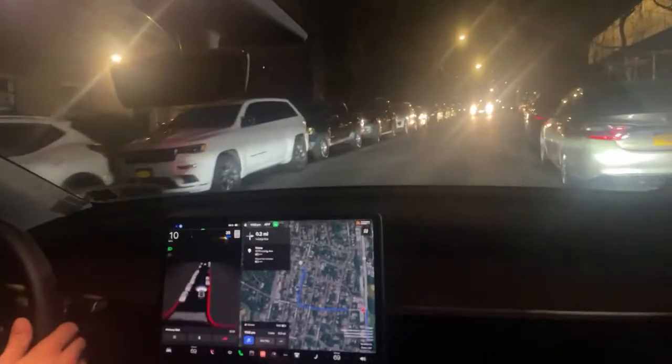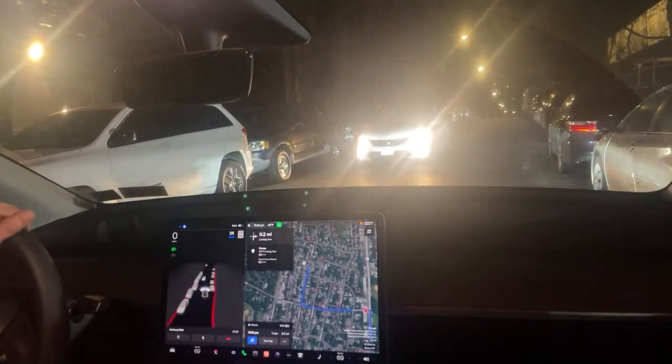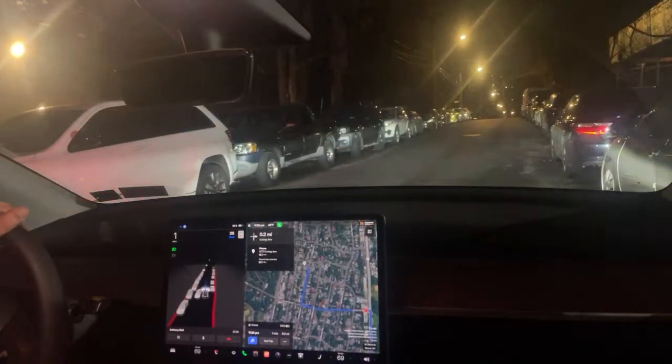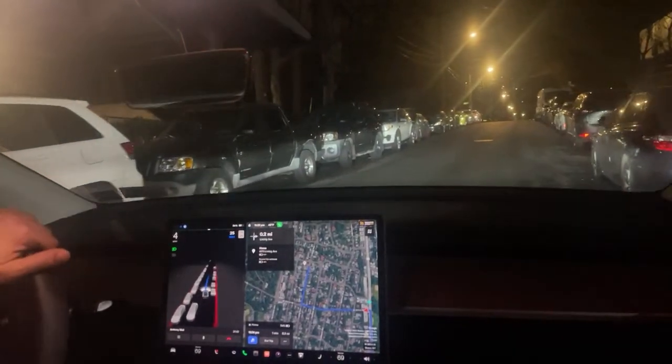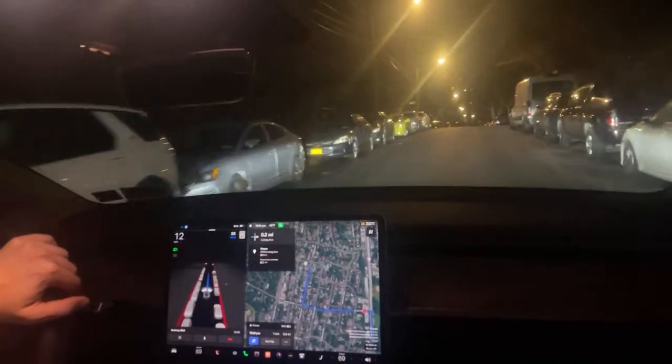All right, here goes a car. I'd love it if the car would just stop and wait here without me doing anything. This is the right move. Stop and wait. I'm not even powering through. She did that all on her own. And that's good. That's good.